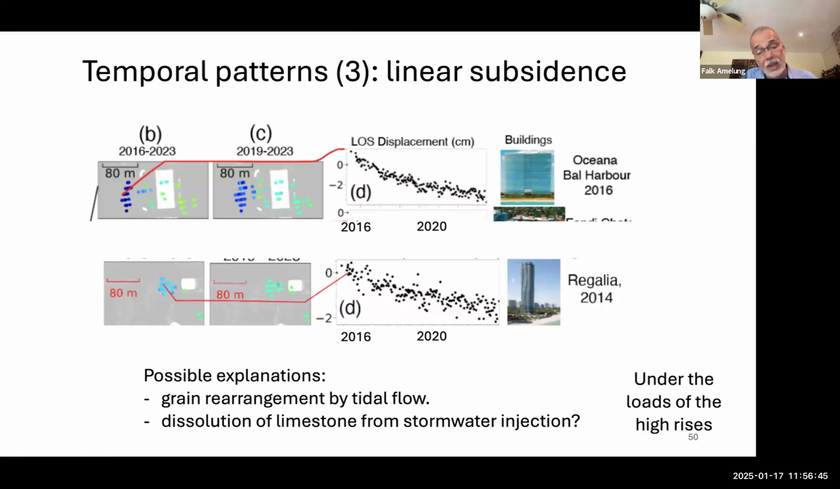A possible explanation is, and this is a complete hypothesis, we have no evidence for it, grain rearrangement by tidal flow. At the coast, the tidal water goes through the sand layer. The tidal flow goes through the sand layer twice a day, it goes back and forth. So this could result in grain rearrangement, as I showed before, in a similar way as construction vibration.